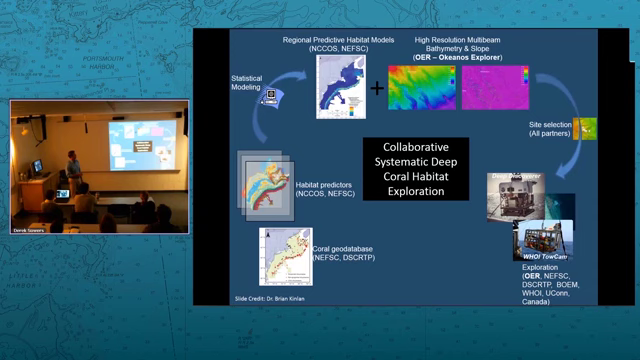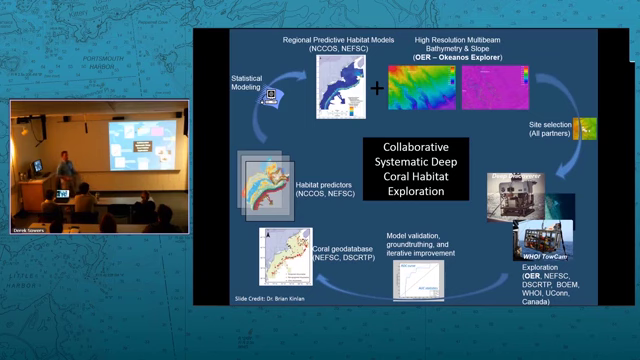And when they actually go out and gather data through ground truth, then they'll see what they find there. Did we find corals? Was it bare? What type of corals live there? From that they can improve their predictive models. So it's a nice collaboration with folks that are interested in protecting the habitat.